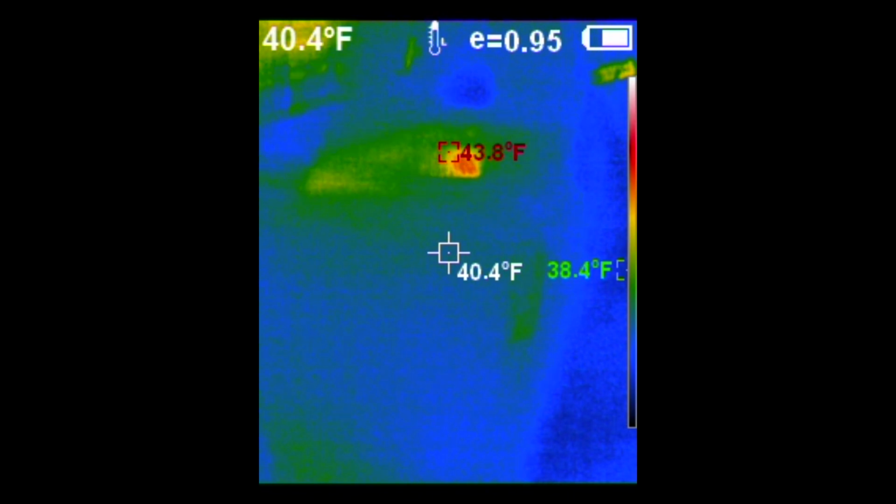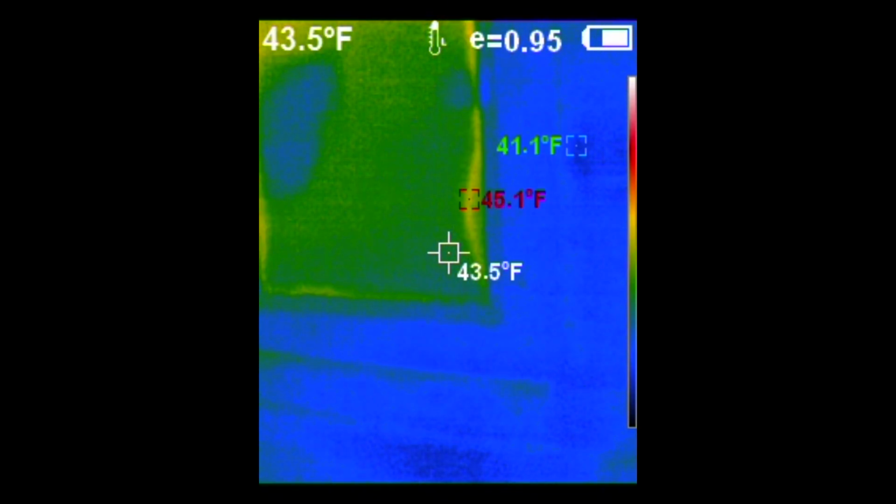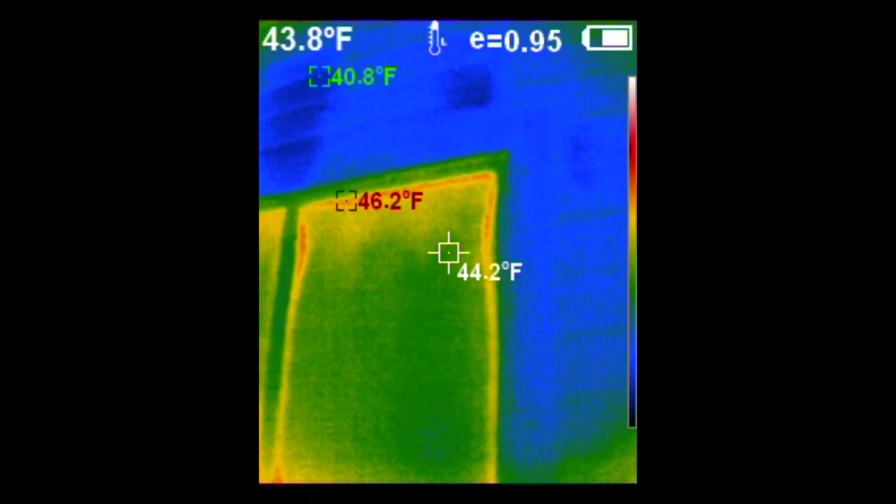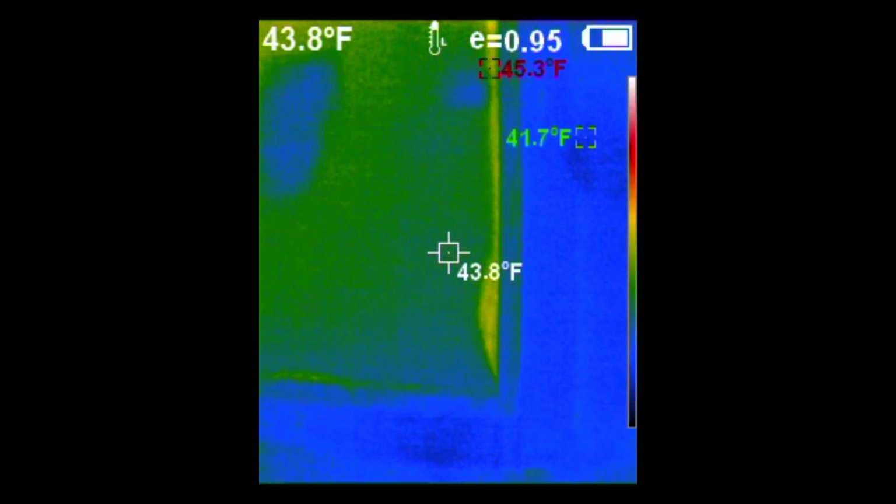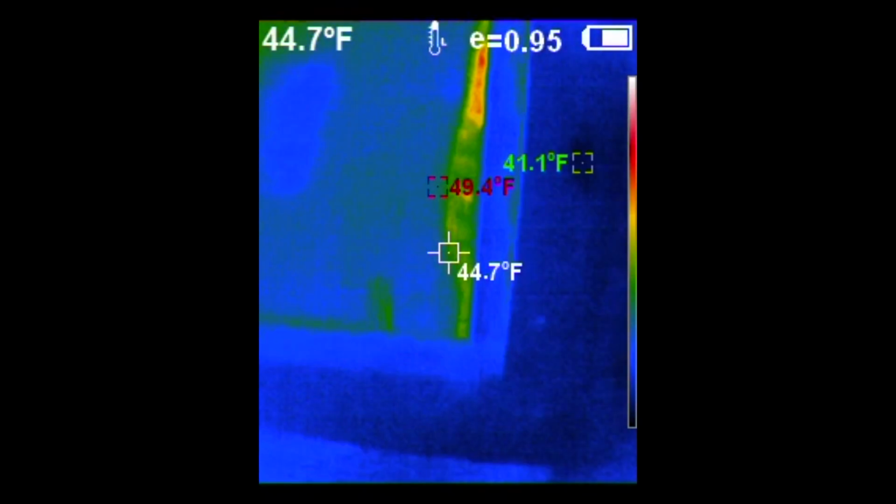Here's a shot of the heat pump. Now it's showing cold because it's in heating mode, so it's actually colder than the outside air. That's why it's showing blue. These windows here, you can see a little bit of heat loss around the edge of the window there. I think the seal is starting to go bad on that window.